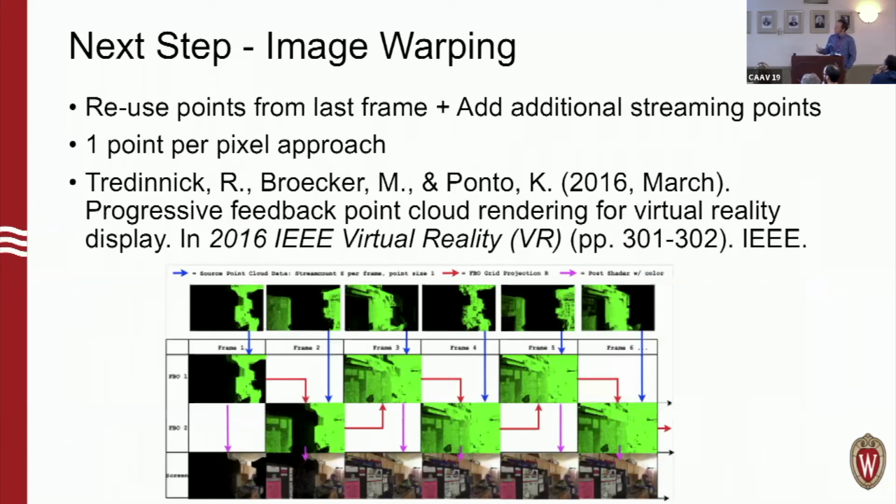So to take this to the next level, we had this idea, commonly known as image warping. We were calling it reprojection at the time. Someone quickly corrected us and pointed us to some papers that were talking about image warping. And the idea is essentially you're reusing content that's on the screen from one frame in the next frame.